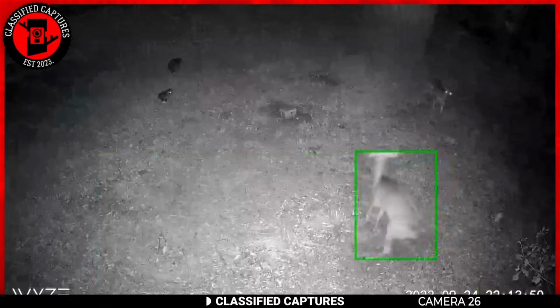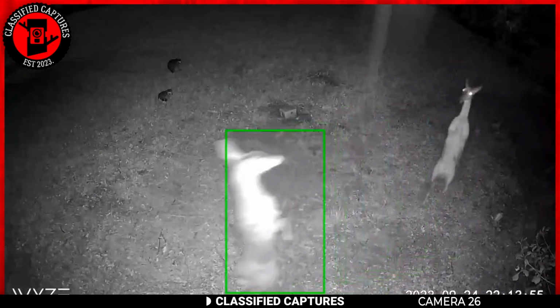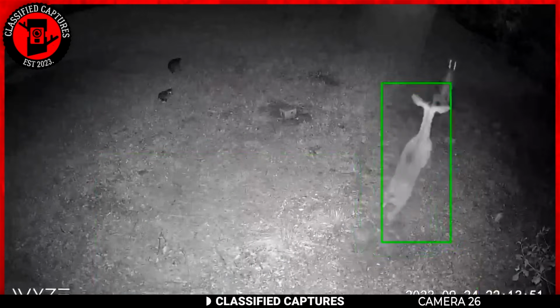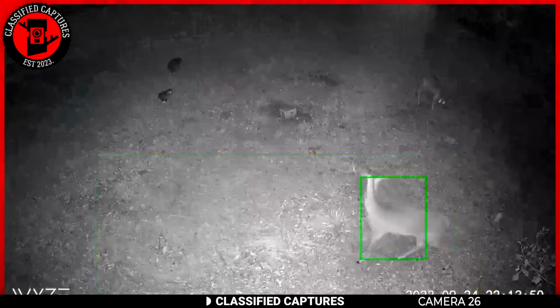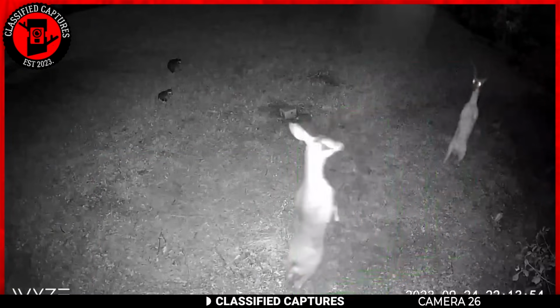The wonders of nature never cease to amaze, and fortunately for us, Rick Gracia, a subscriber of this page, was present to capture this rare footage for us. Take a look. We get a glimpse of two deer engaged in a fascinating display. At first glance, it might seem like they're participating in a dance competition. And wouldn't that be a sight to behold? Deer, busting out some moves in the wild.